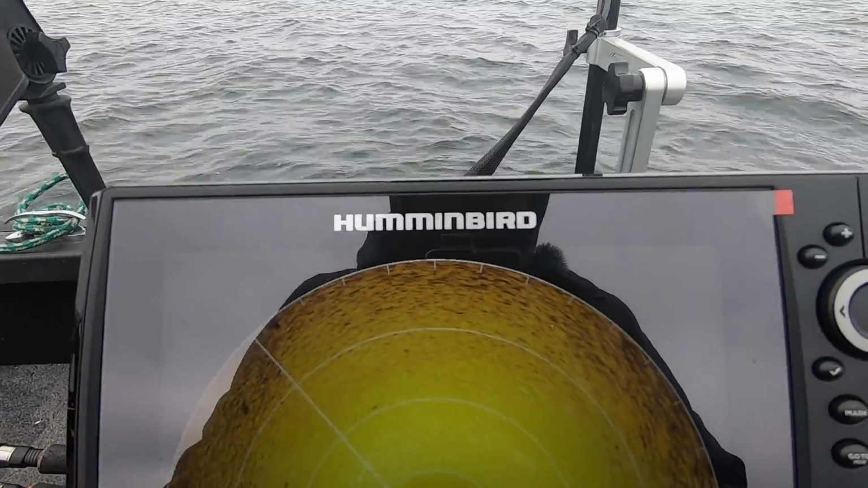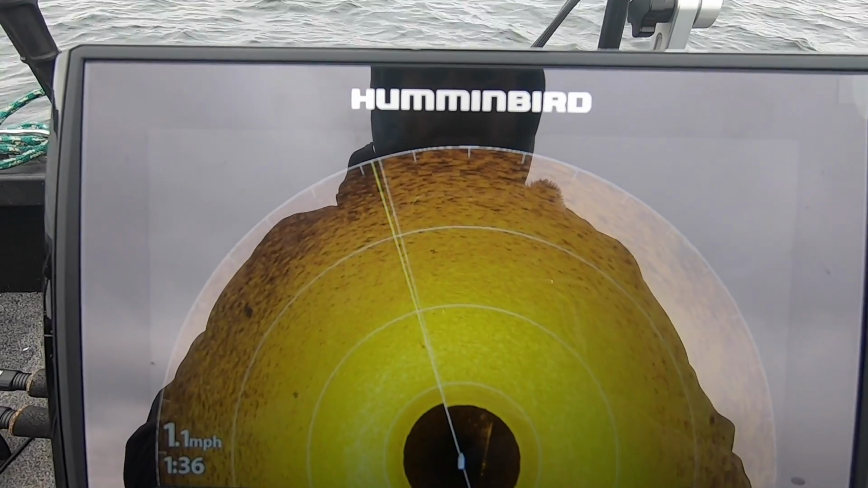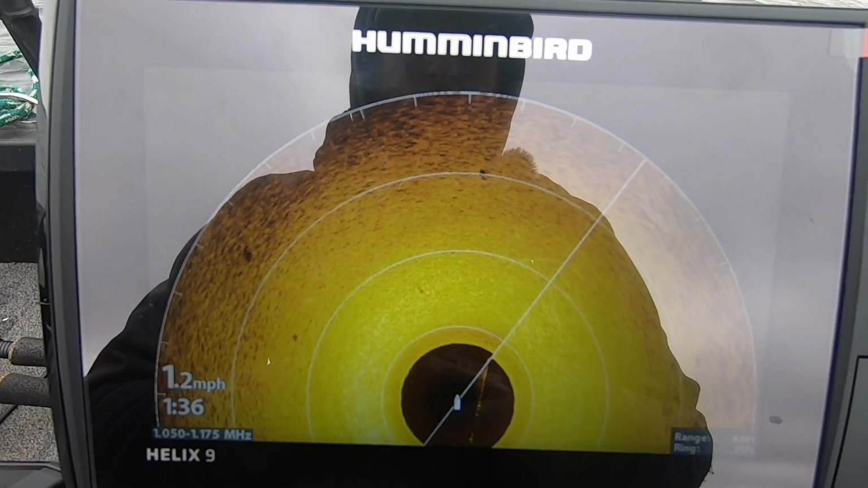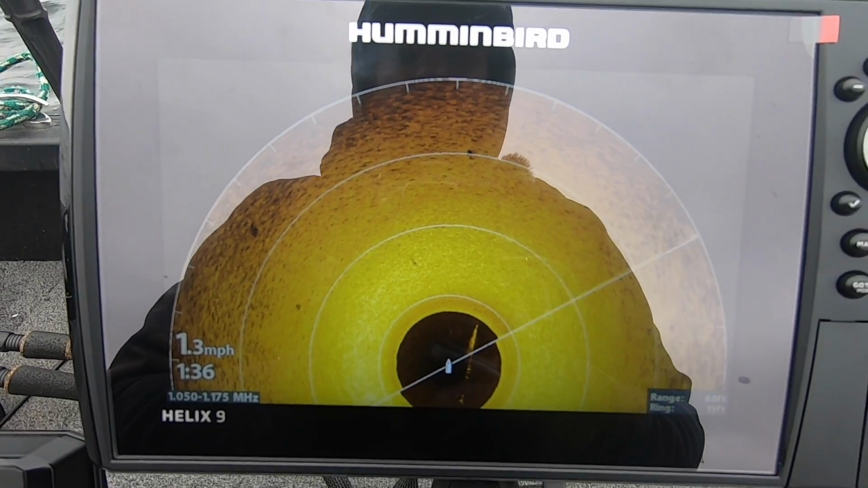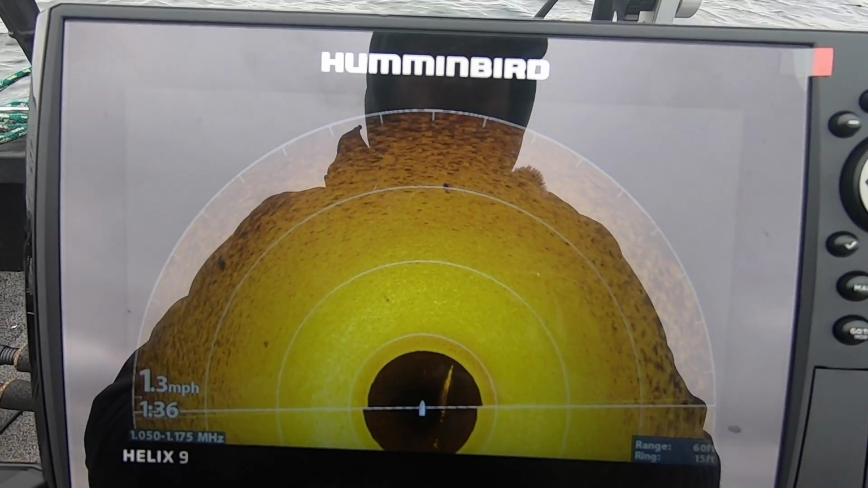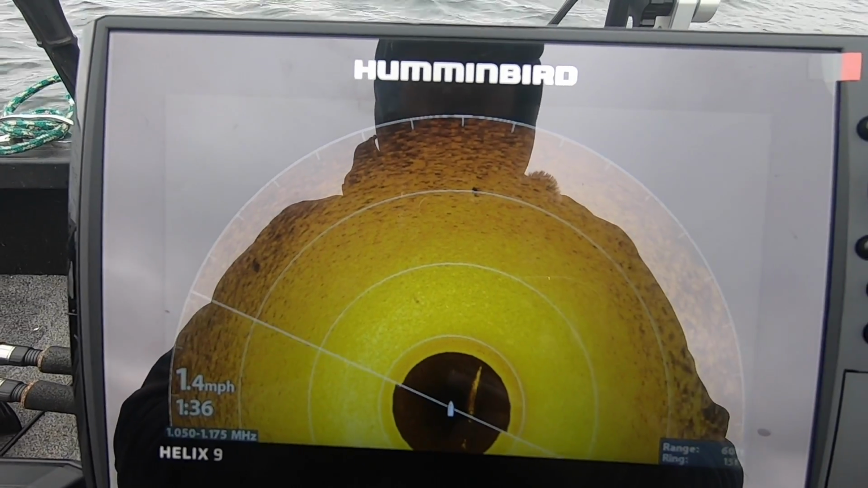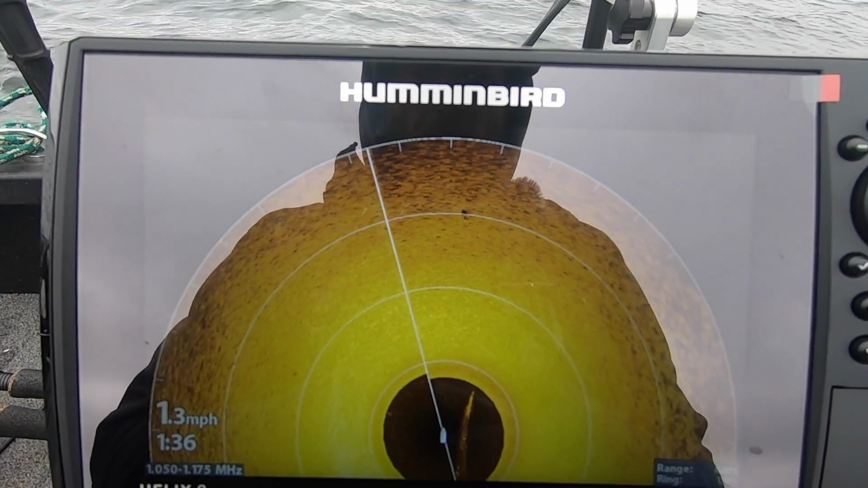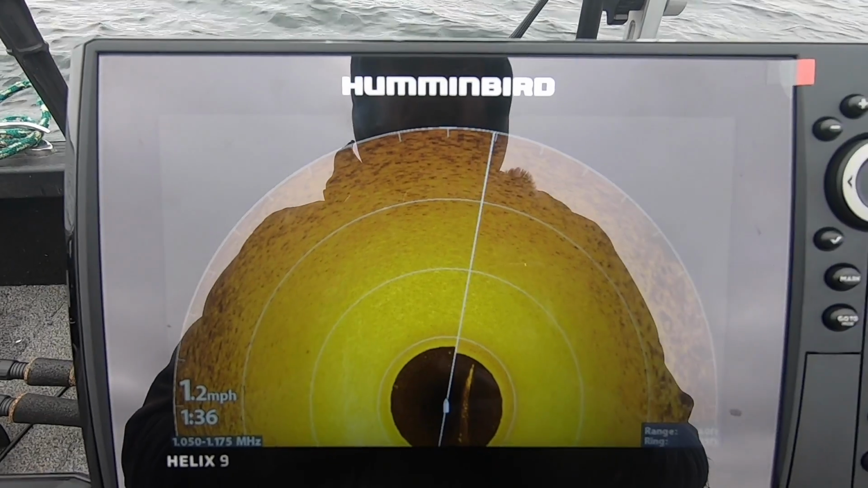Let's say I'm doing something where I'm looking for specific pieces of structure. Let's say I'm either pitching jigs to a weed line or to timber, or, like I said, I'm trolling spinner rigs and I'm staying on a weed line. Or in this scenario, we're about to see, because I got it waypointed here, a crib's gonna come up in front of us.